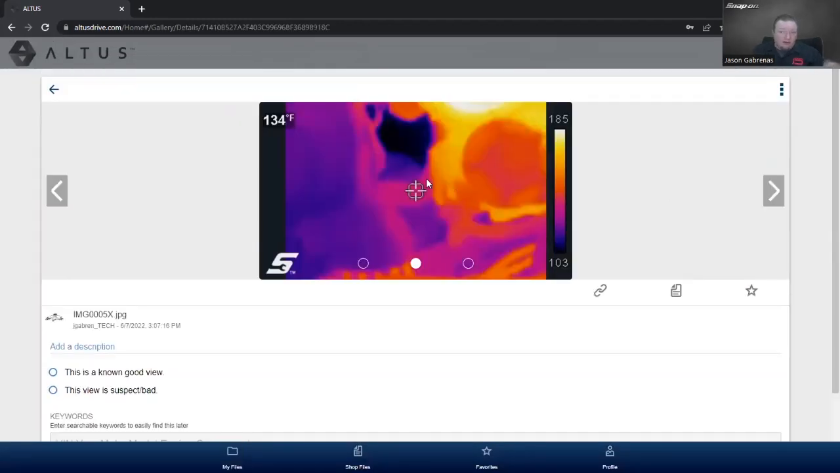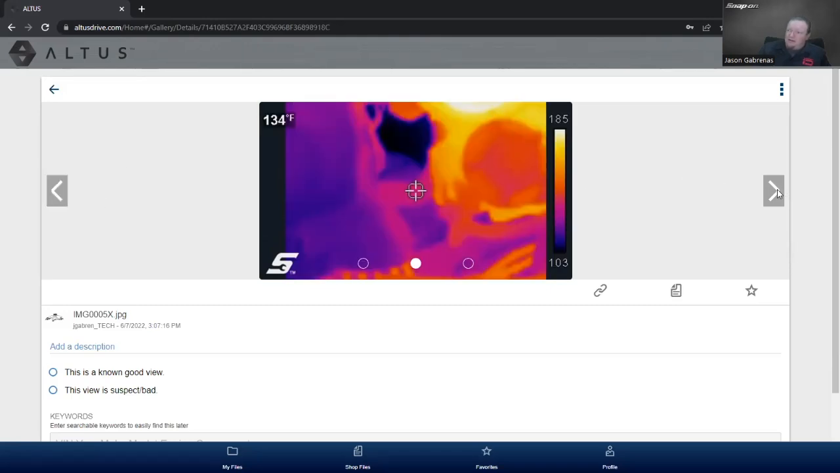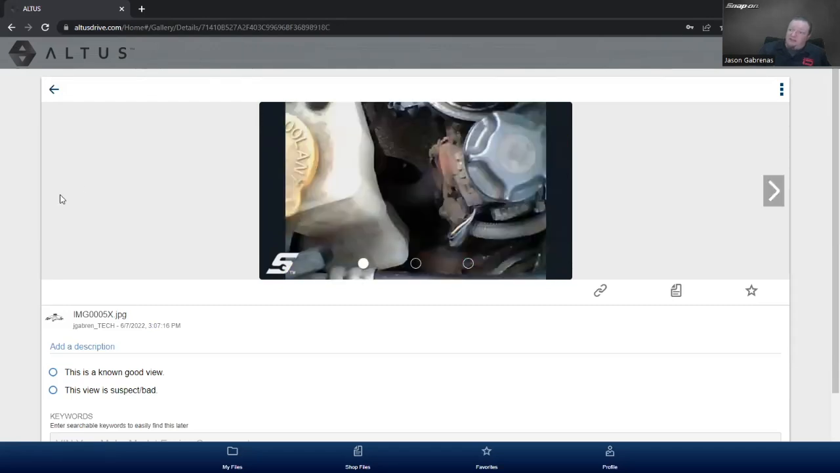This one's a lower radiator hose. So we got the target on the lower radiator hose. It was running, the thermostat wasn't open yet. So we got 134 degrees right there. If I go to the left, you can barely see it right there. And if I go to the right, it removes all the stuff. Now, I think that's interesting too.